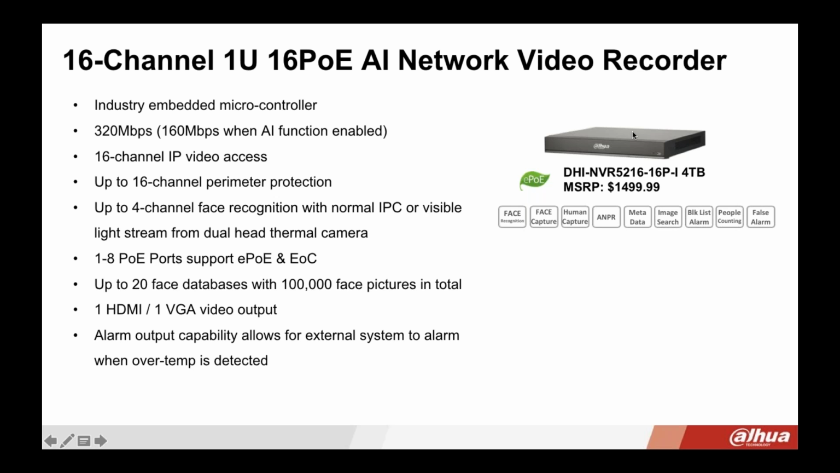And what's great is that this NVR can be used with standard security cameras as well. So you don't have to use it just for the thermal temperature system. You can connect other cameras to the NVR for the rest of your security needs.